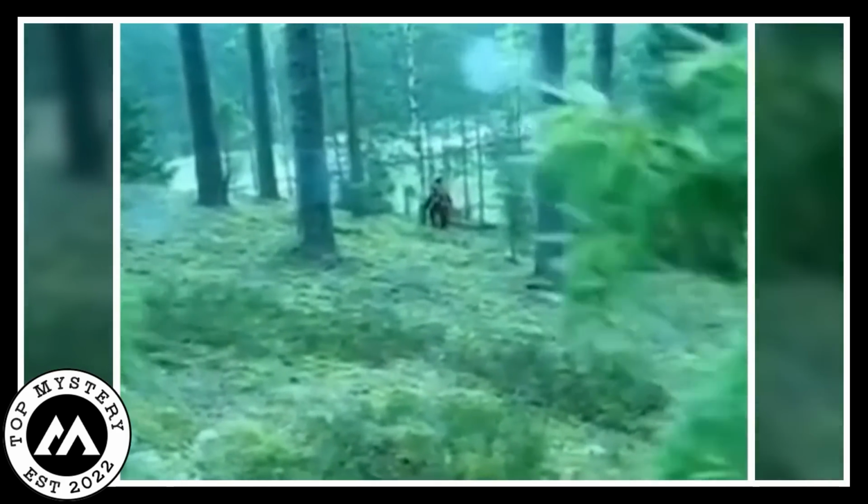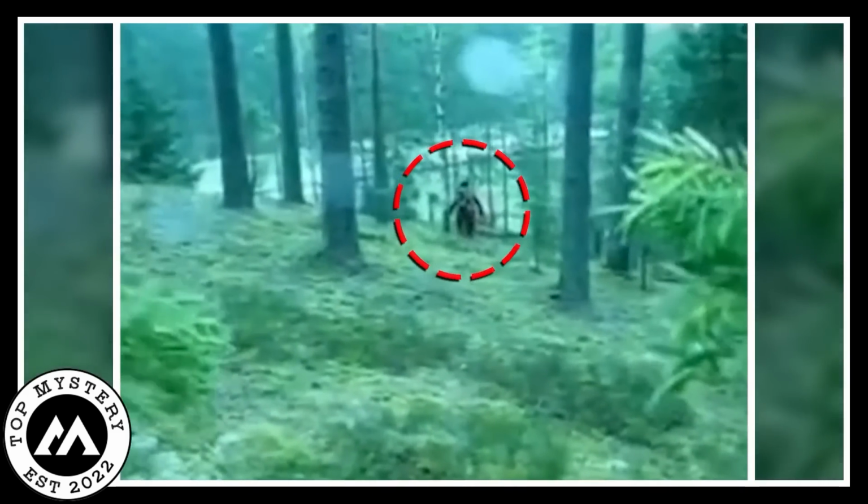Creepy hairy man in the forest. In a strange video, someone cleverly catches a weird hairy person trying to avoid being seen by the camera. This mysterious figure moves still, like they really do not want anyone to notice them.